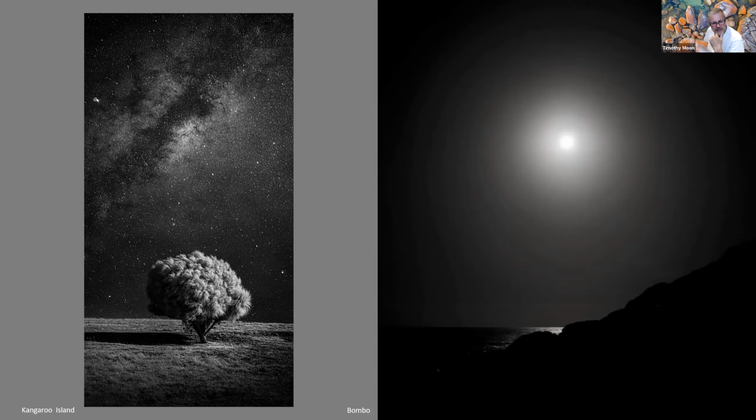And the one on the left is down at Kangaroo Island. So that was on a pretty dark night, and I've exposed it a bit long because you can see there's a little bit of star movement. There was a very soft moon, so all of the light that's on the tree and on the grass is moonlight.